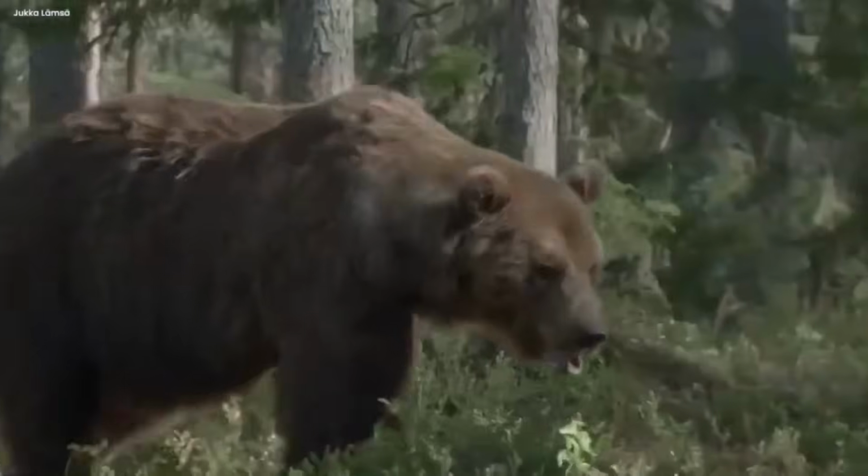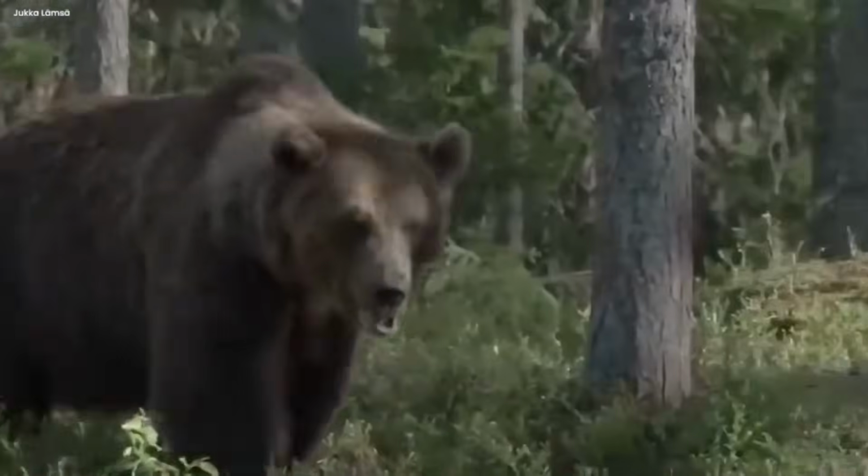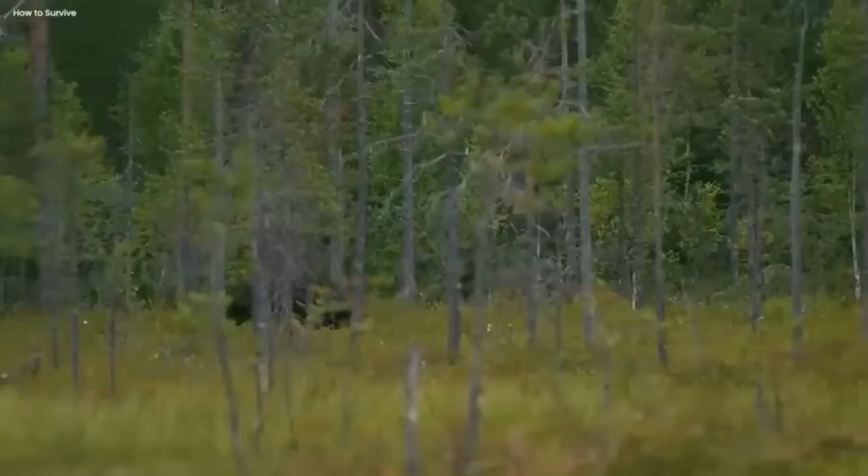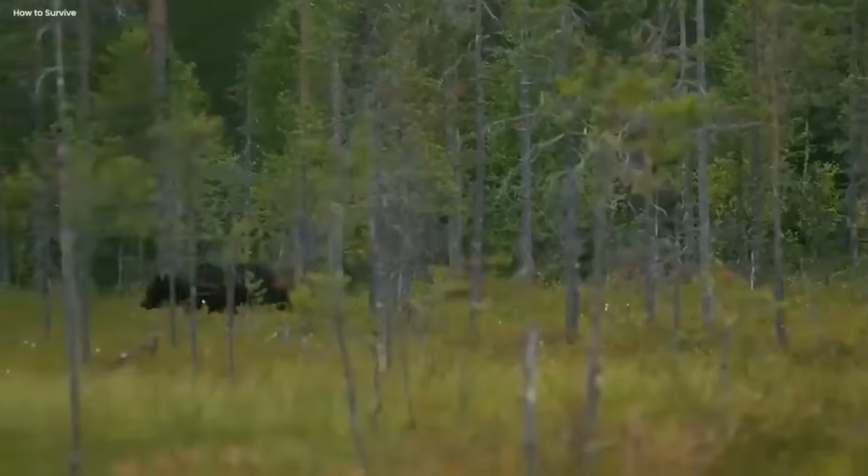There it was, strolling leisurely through the woods, cradling a bundle of bushes in its mighty jaws, perhaps a simple meal for the day. The sight was nothing short of captivating, as if the bear had decided to embark on a curious adventure, unhurried and seemingly without any particular destination in mind.